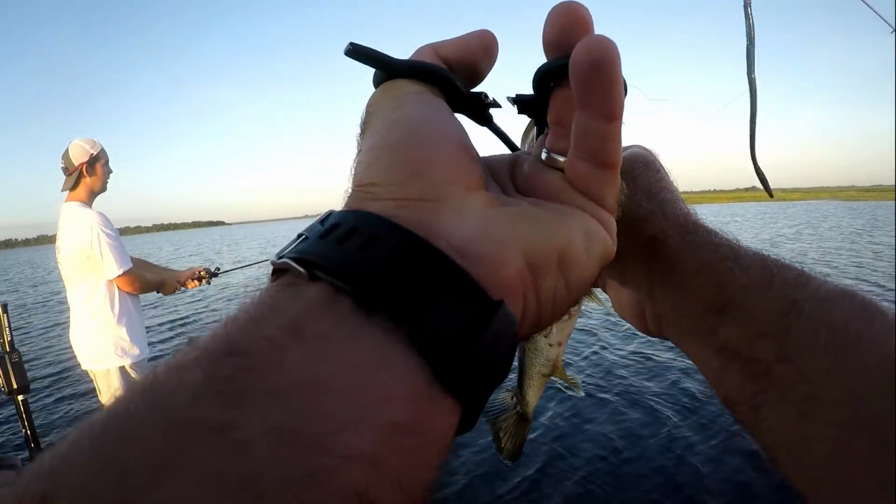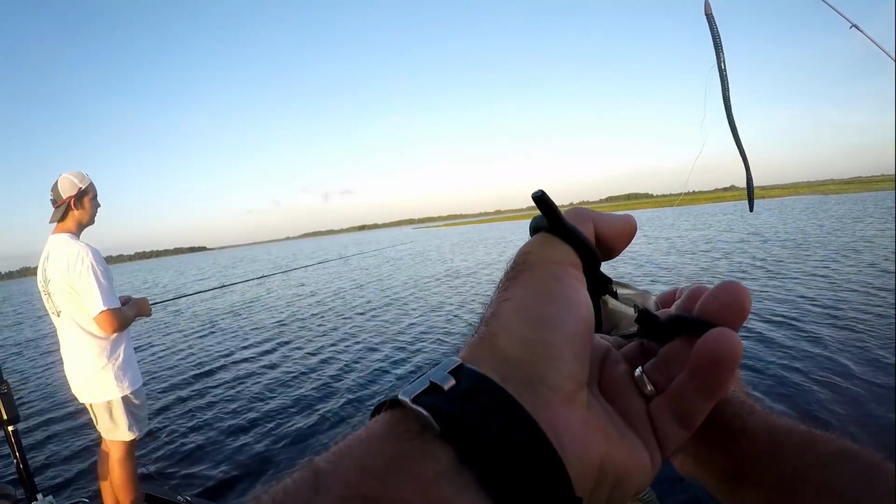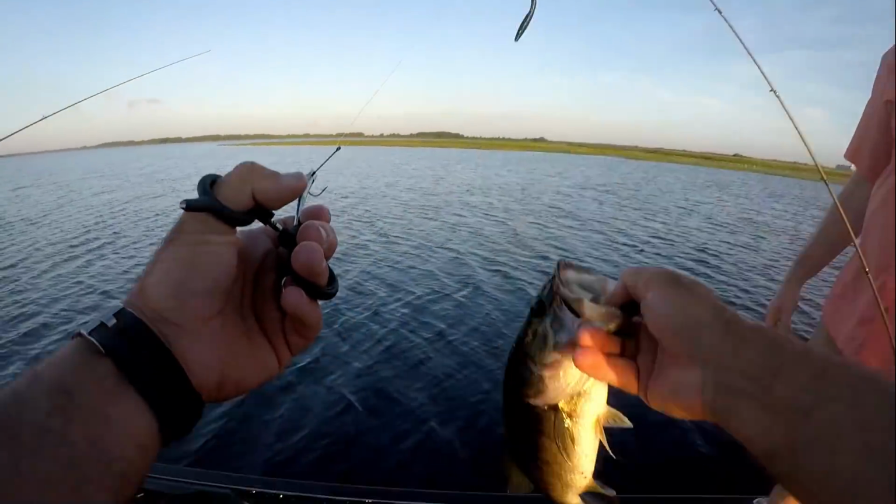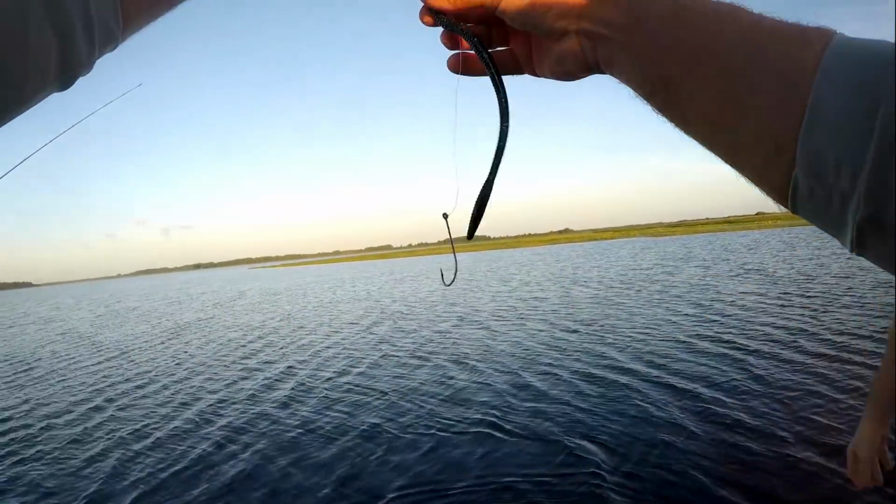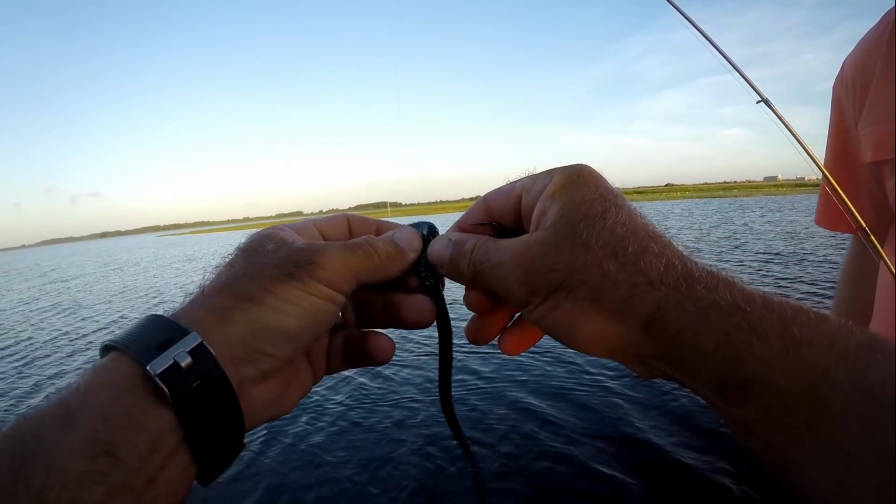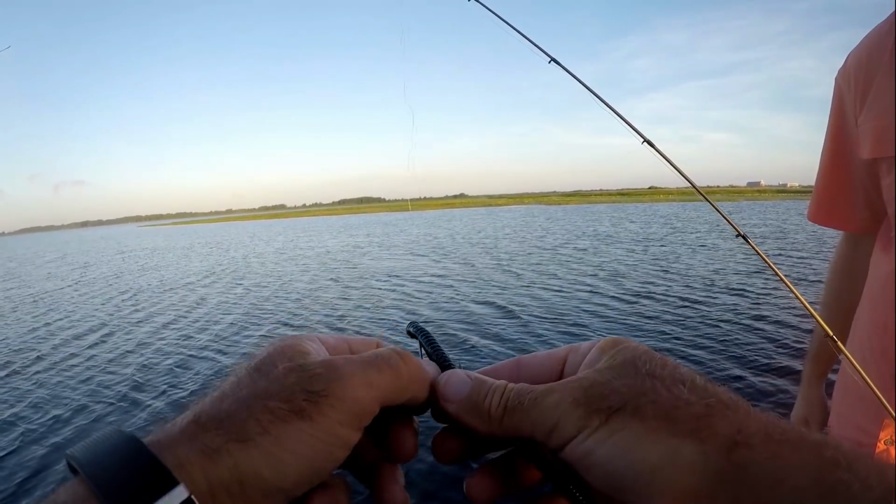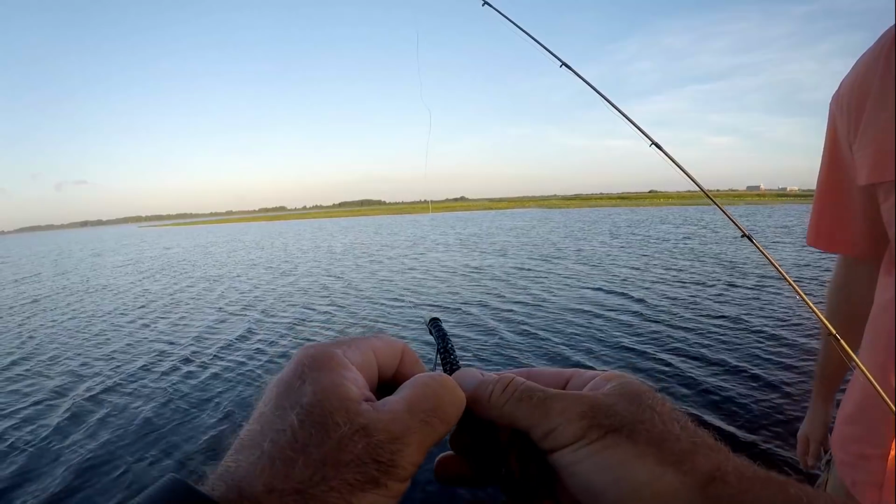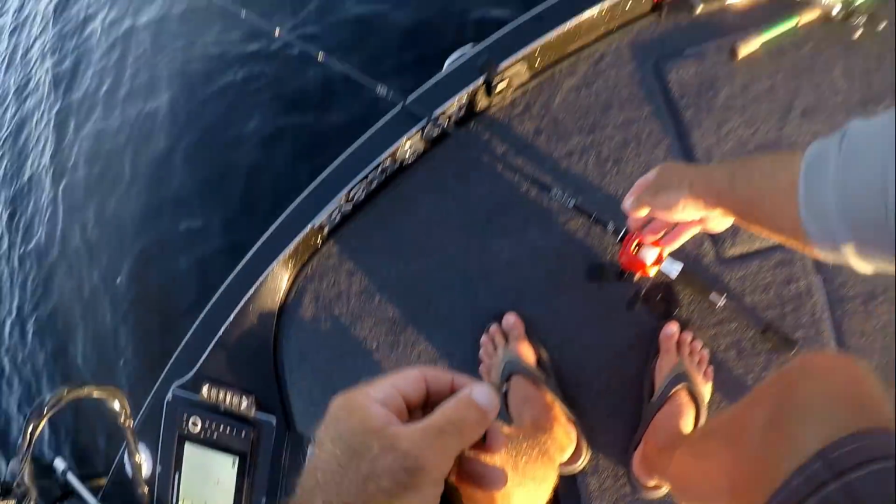Sometimes there's not a lot of big fish on these shell beds, but then all of a sudden I've caught 9-pounders, 8-pounders on these shell beds. All right. Number 1. Go back swimming. Fix that worm. It's a little bit different with this screw and bullet weight that I like to use. There we go. Number 2. You come back and get it.